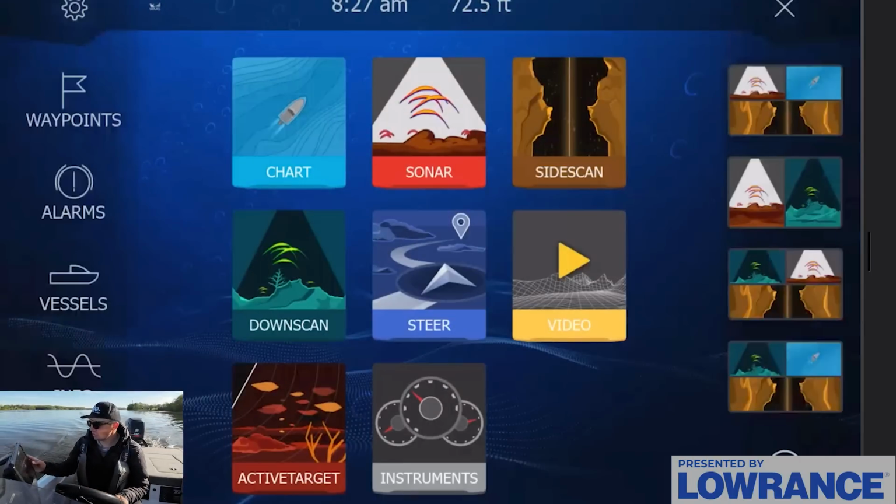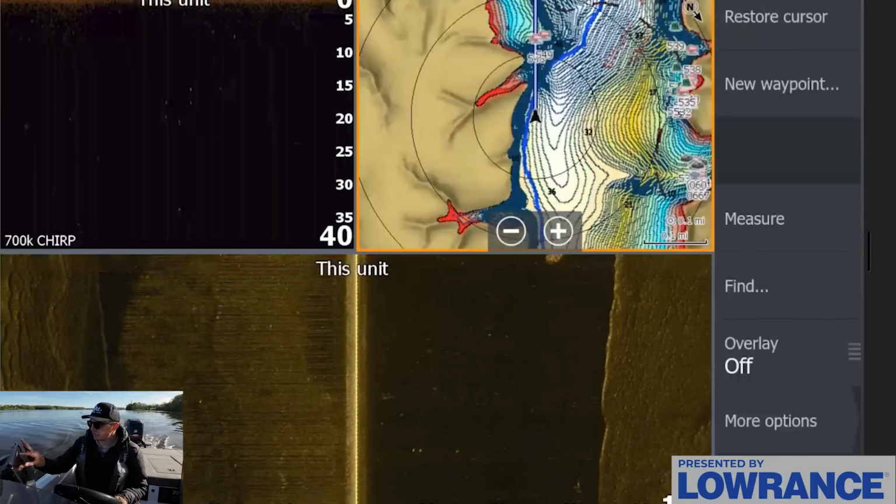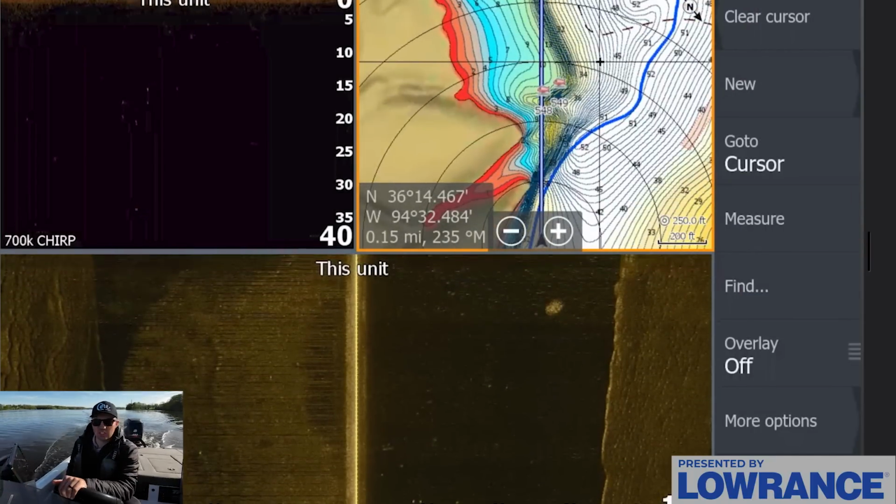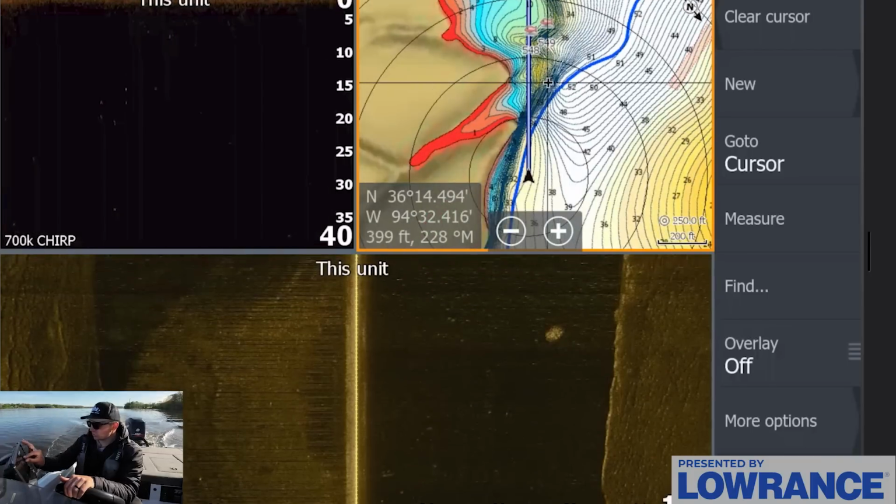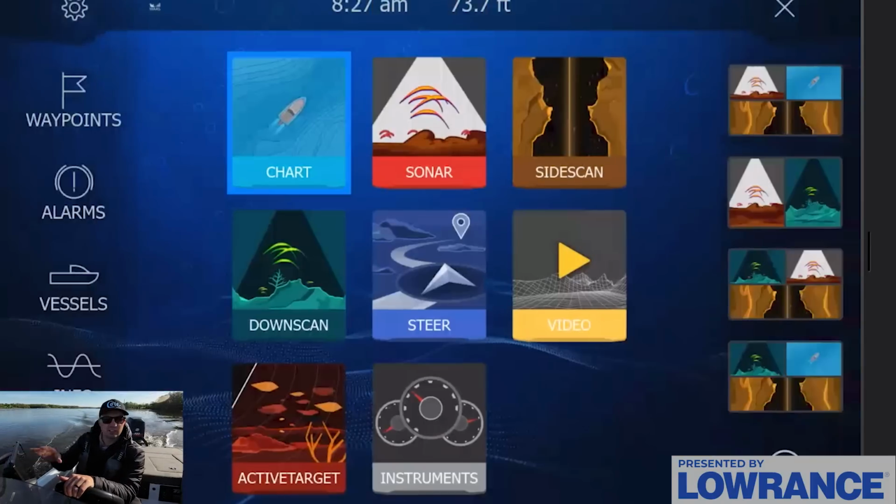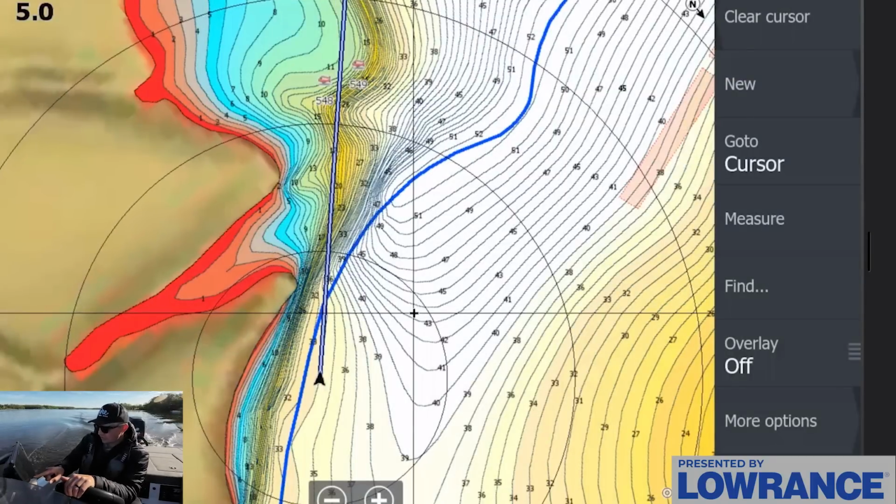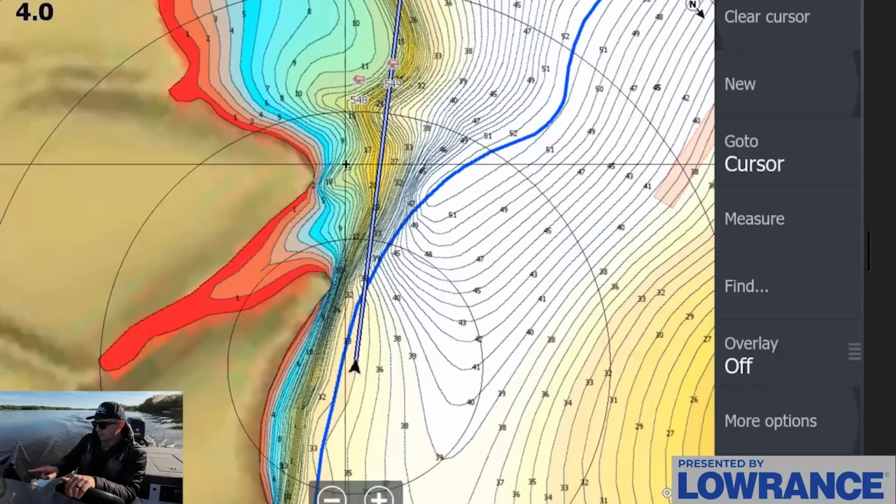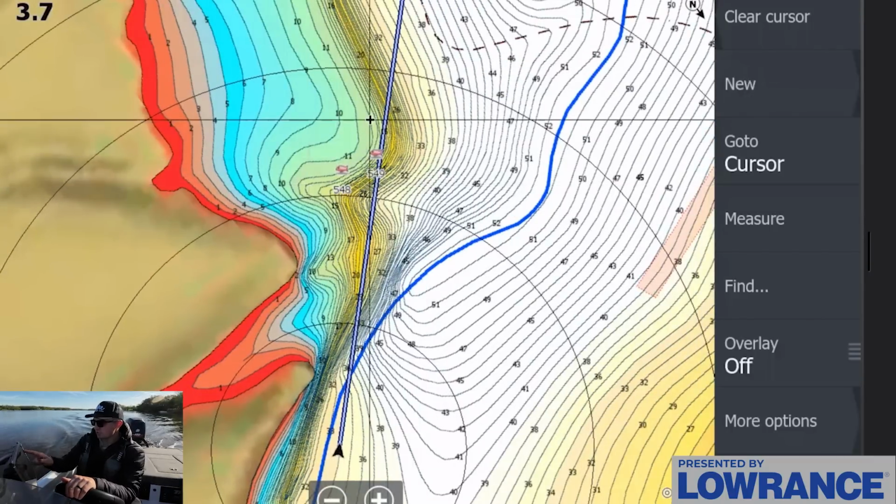So what we're going to do is pull up our mapping here, and I'm going to start on a ledge where I actually found some pre-spawn fish, and I had those marked, and I caught them in a video earlier this year. There's also some really nice points that potentially could have some fish. You can see there's a really nice creek channel that runs right here, and then a point that drops off sharp, and then another drop off or ledge right here.